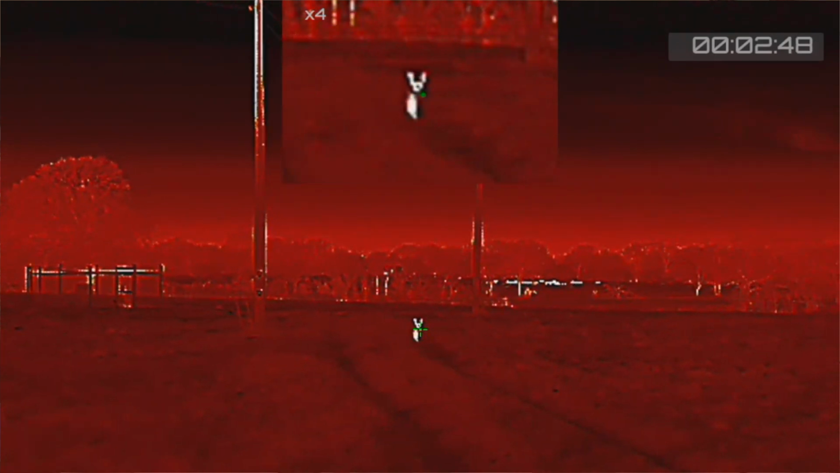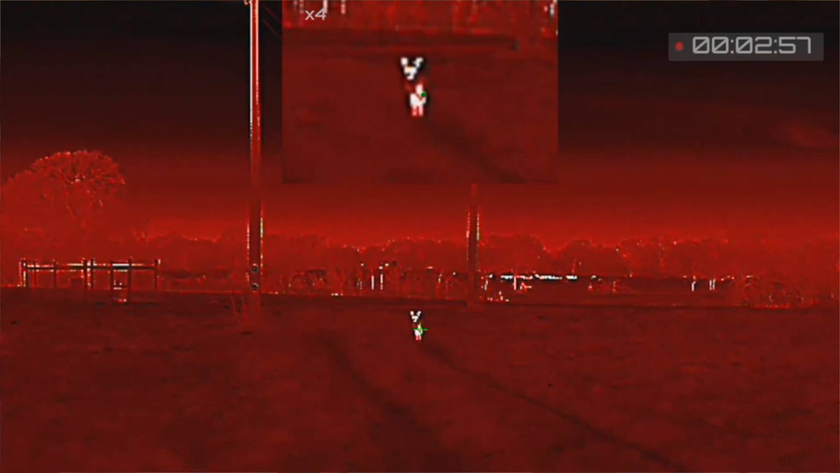It's got 5 zeroing profiles. It's got 8 reticle choices, and then an additional 9th reticle choice that you can customize through the mobile app and define what you want it to do. It's also got 4 different reticle color choices: black, white, green, and red, so you can pick what color you want your reticle.